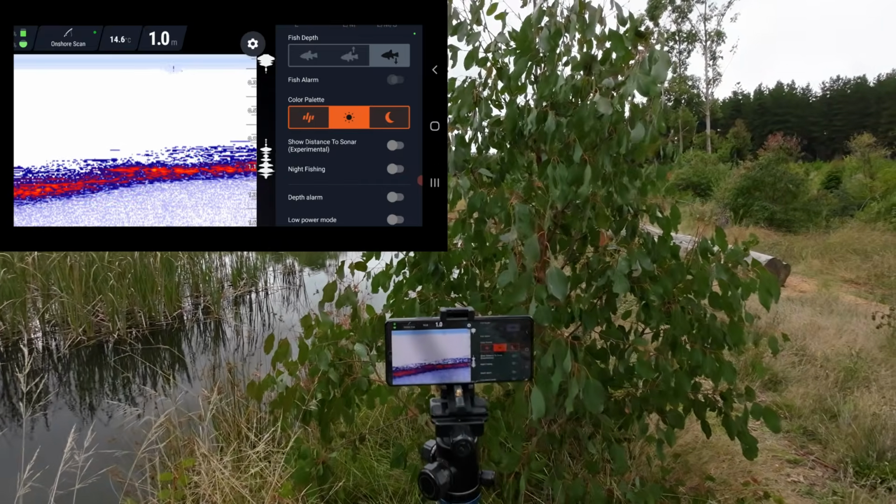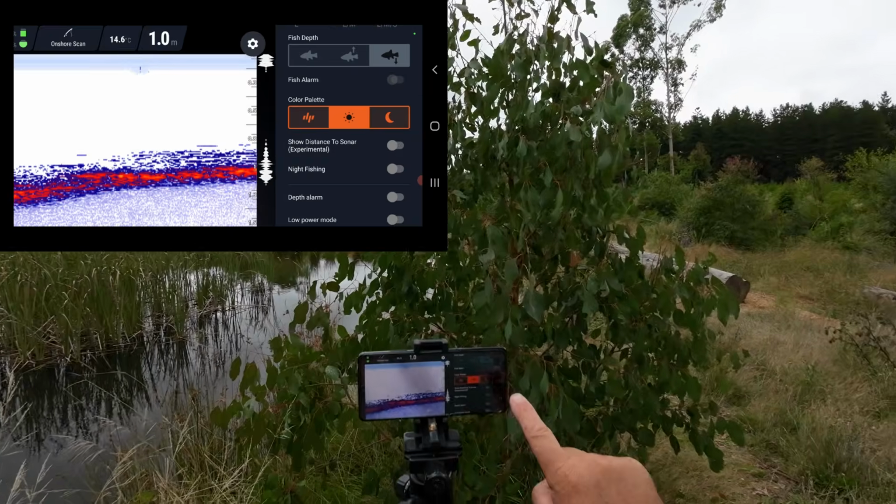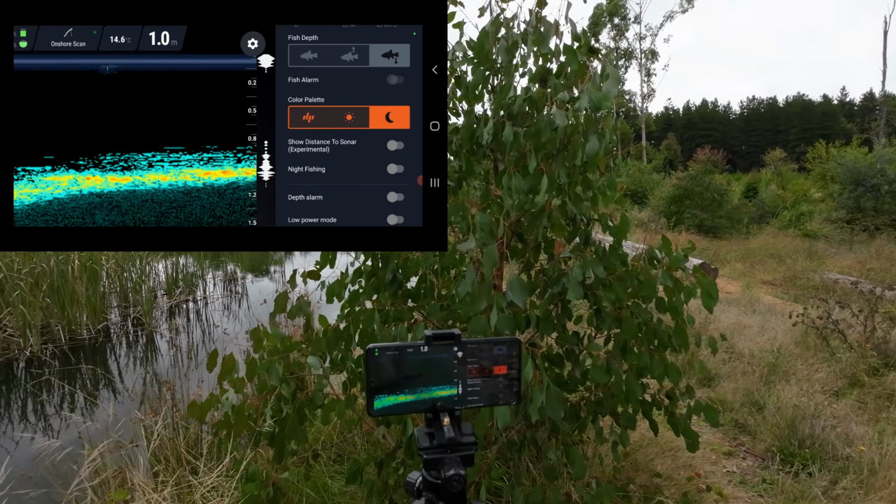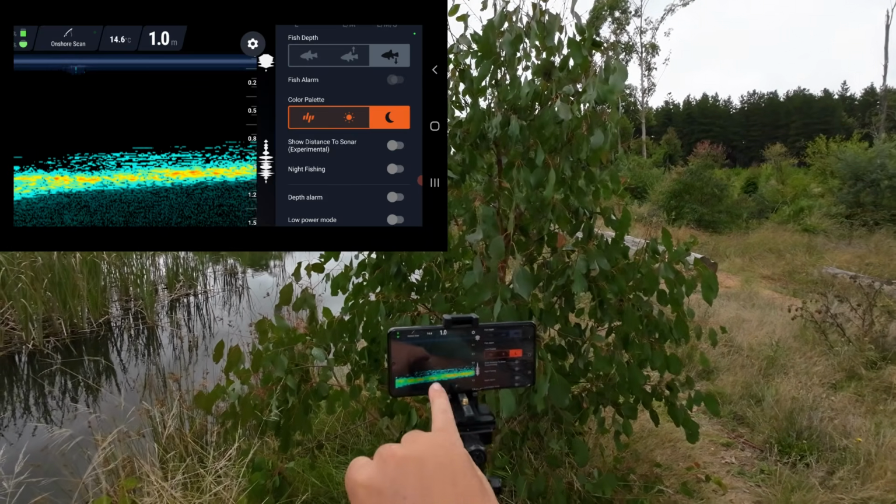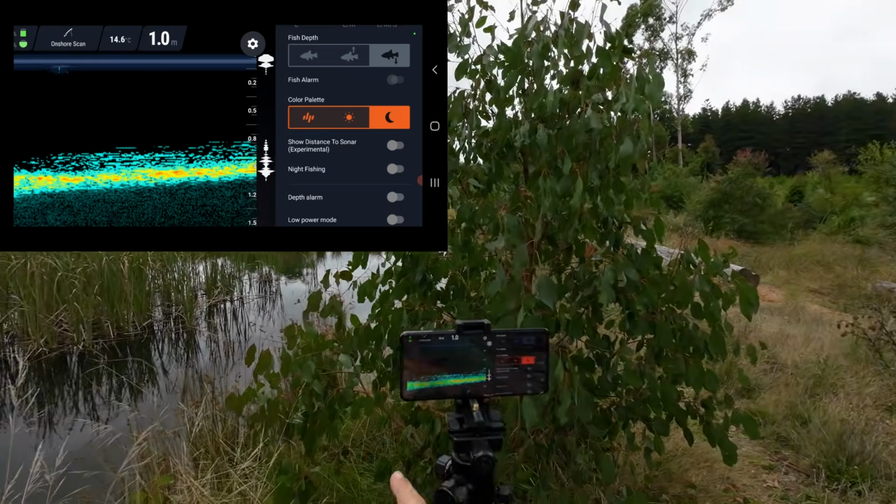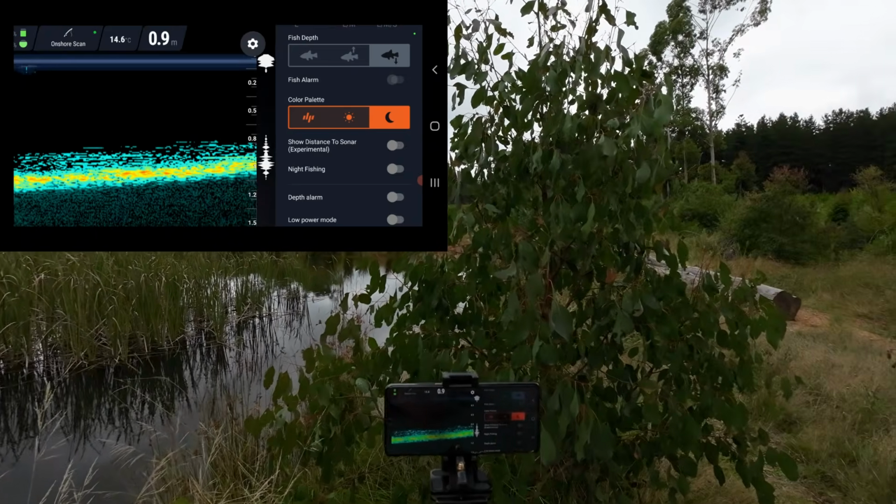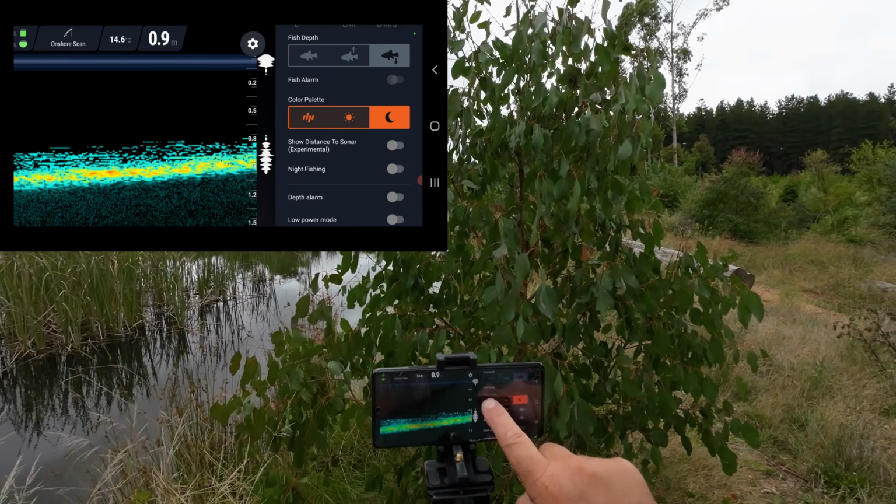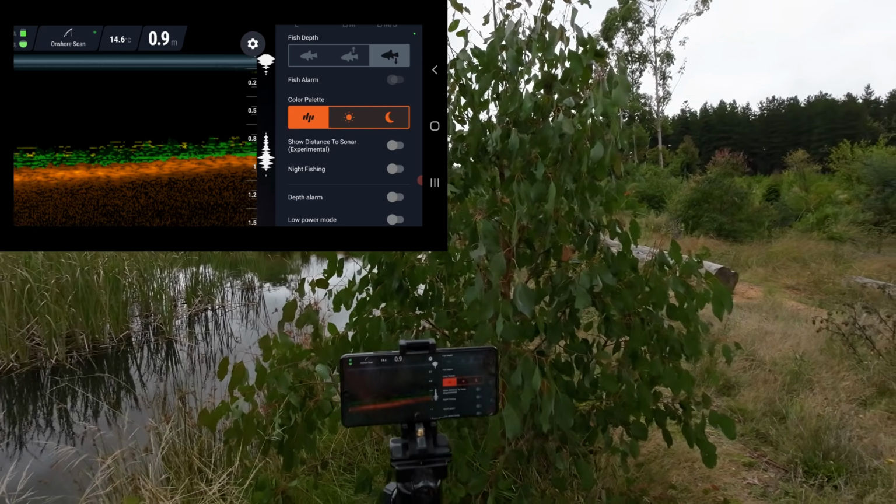Now I can see more of the screen and less of me. The night mode is optimized for nighttime vision, because at night your retinas shrink so that you can see more stuff in the dark, and you don't want to be looking at a really bright screen, because then when you look up at your rod tip, all you'll see is the bright screen in your eyes. You won't see anything. So that's optimized for nighttime. For now, I could probably leave it on day, but I think I'll leave it on default.